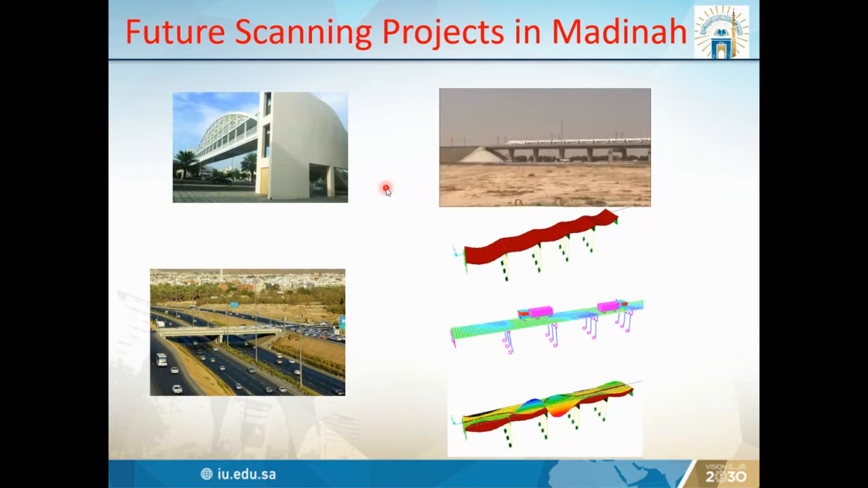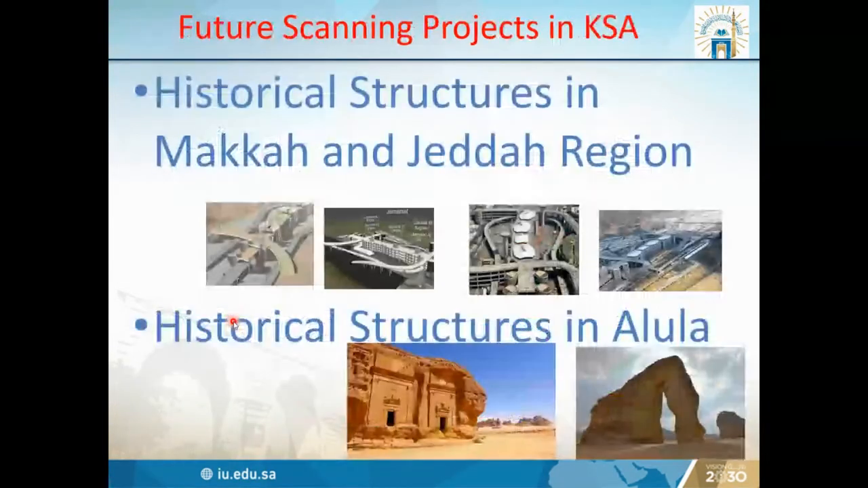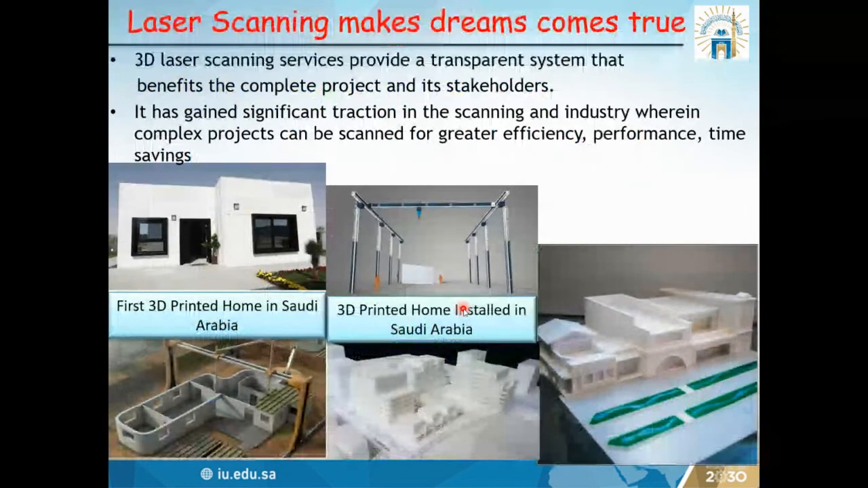And these are also the bridge models we will perform in the Haramain railway station, one of the bridges of the Haramain railway station. This is showing the model we already finished, but still we need to do scanning. And these are some overhead bridges on Tariq-e-Salam Road. We will also do other projects in the Kingdom of Saudi Arabia, including in Jeddah and Makkah region, and also historical structures in Ulala region. Hopefully, if we have time, we will do some scanning there.